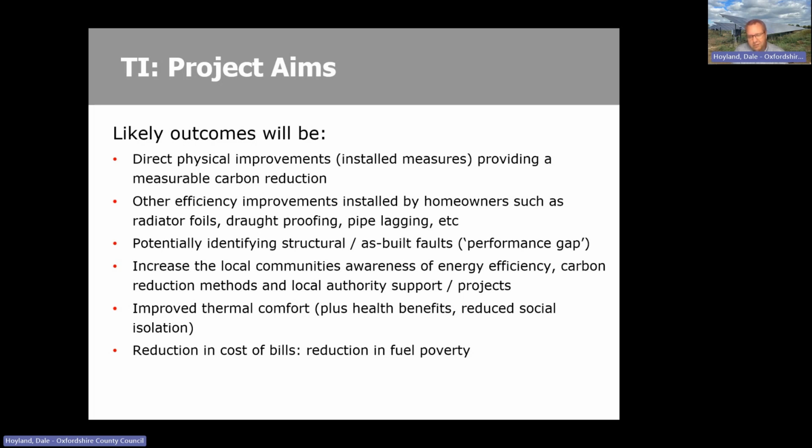So certainly radiator reflective foil. I guarantee that when you go around with thermal imaging, you will be able to spot the radiators under windows that haven't got radiator reflective foil behind them, and it actually makes a fair difference if you were to go back and survey that same property having installed it. Draft proofing, pipe lagging, all those sort of things.